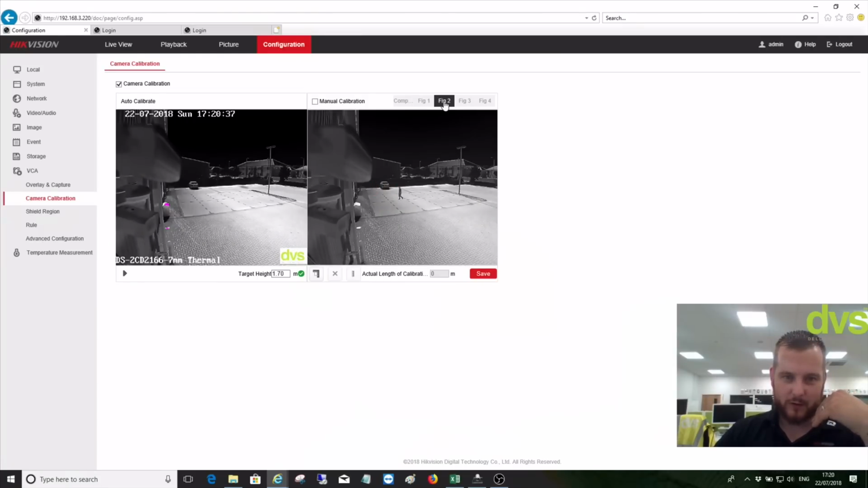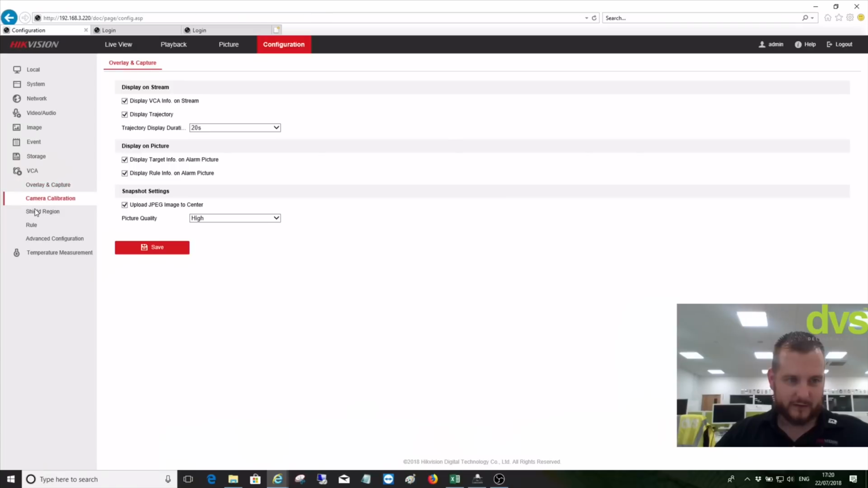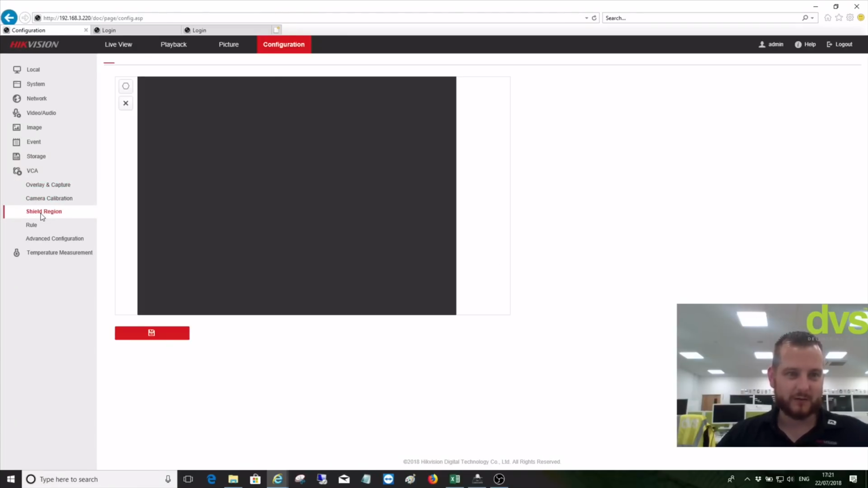So if you look at figure 1, 2, you can see the calibration, and there's the complete thing. So this is giving the camera, we can do manual calibration. This is giving the camera a very good indication in this fixed field of view of what a human-sized target will look like. So now I can actually shield region. If you don't know what shield region is, that's a mask. So it's an area of non-detection.